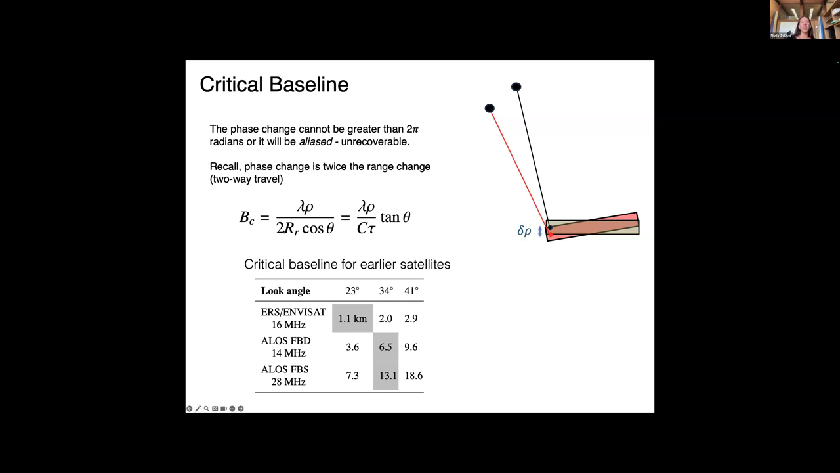This critical baseline is really important, and we can compute it for different satellite systems through this relationship. We have the wavelength of the radar here, rho is the range, R is the range resolution of the satellite, and cosine theta, where theta is the incidence angle.